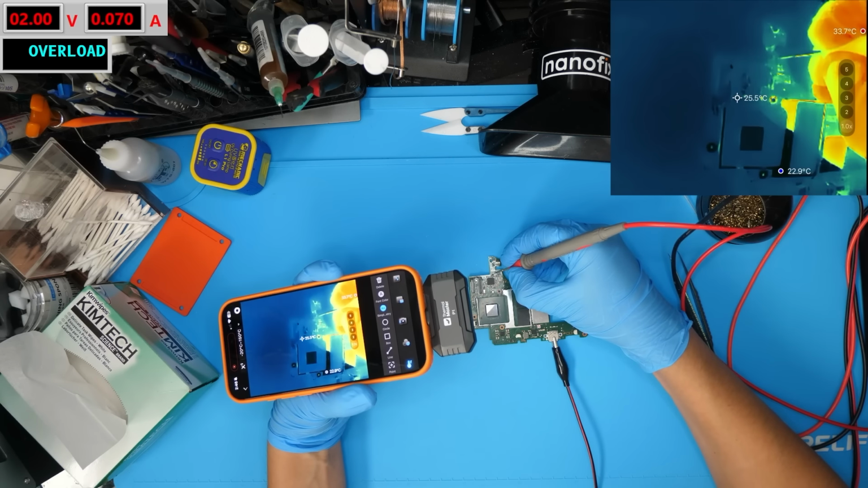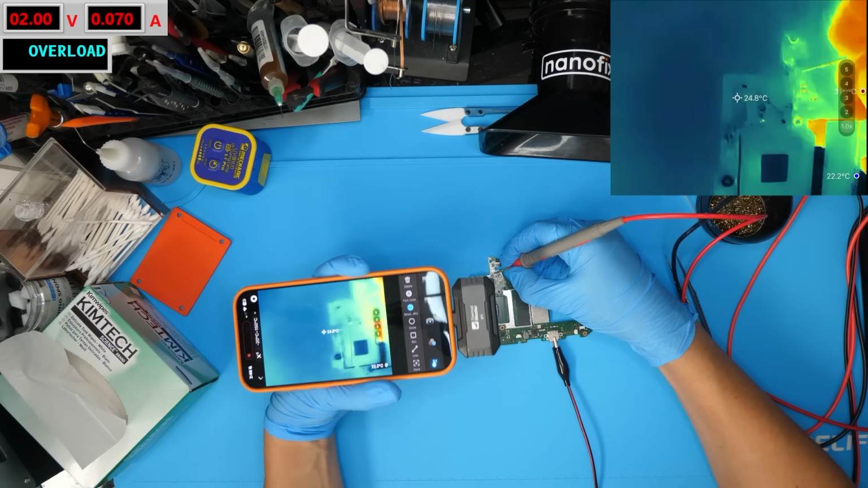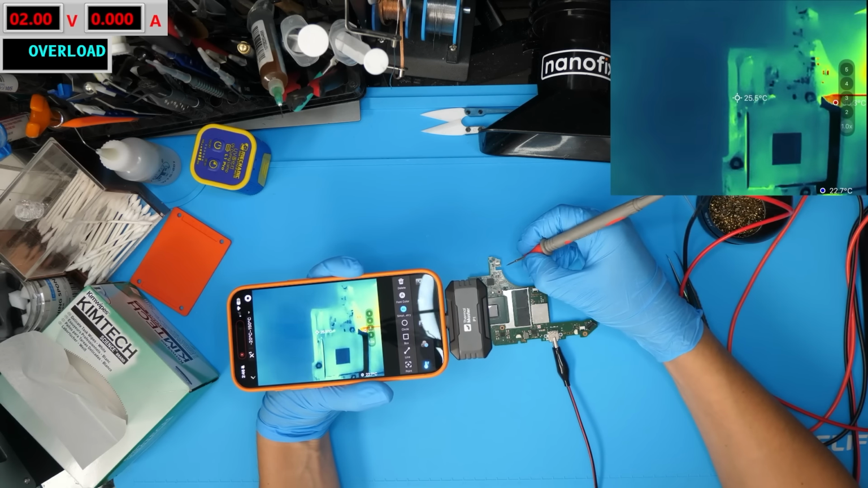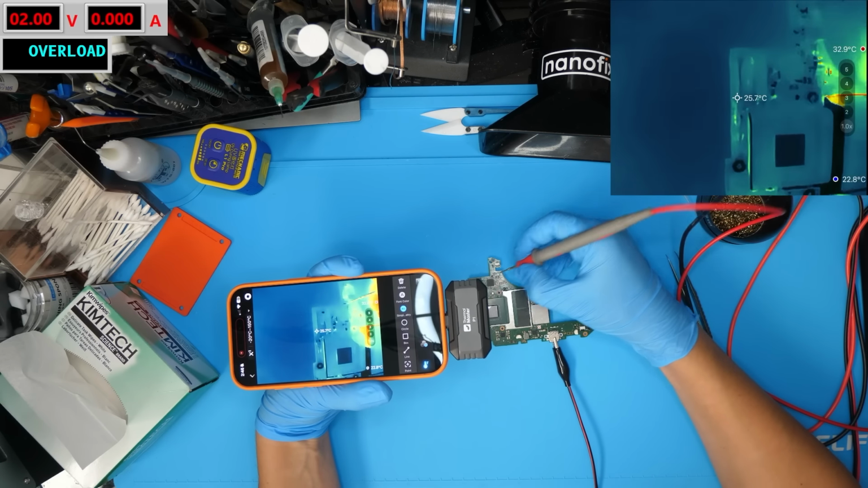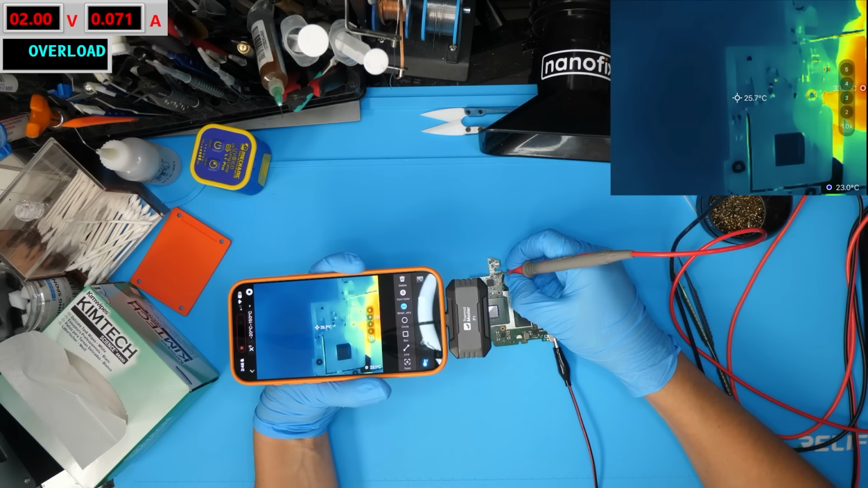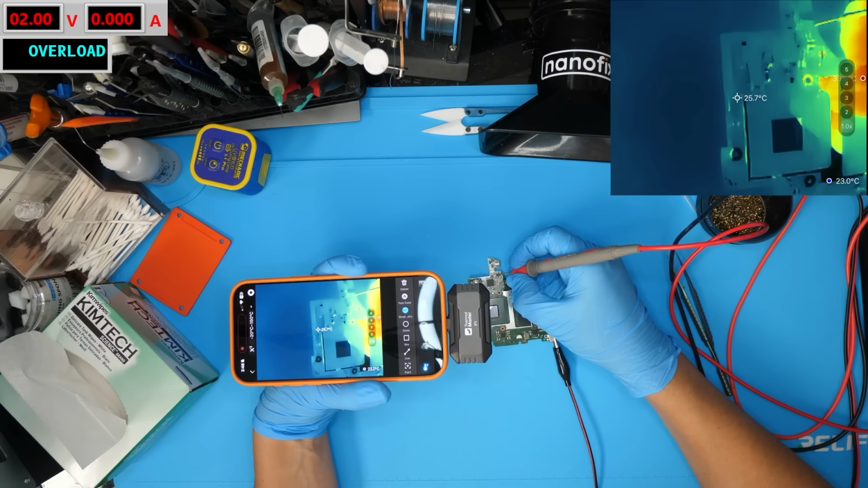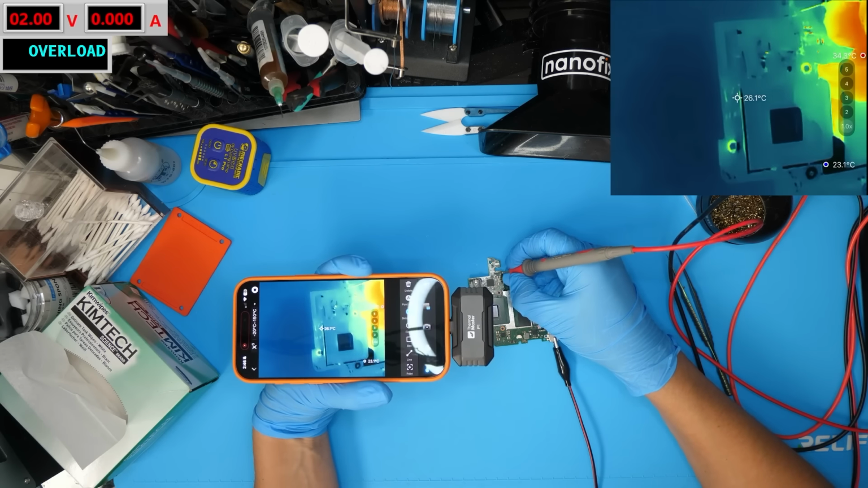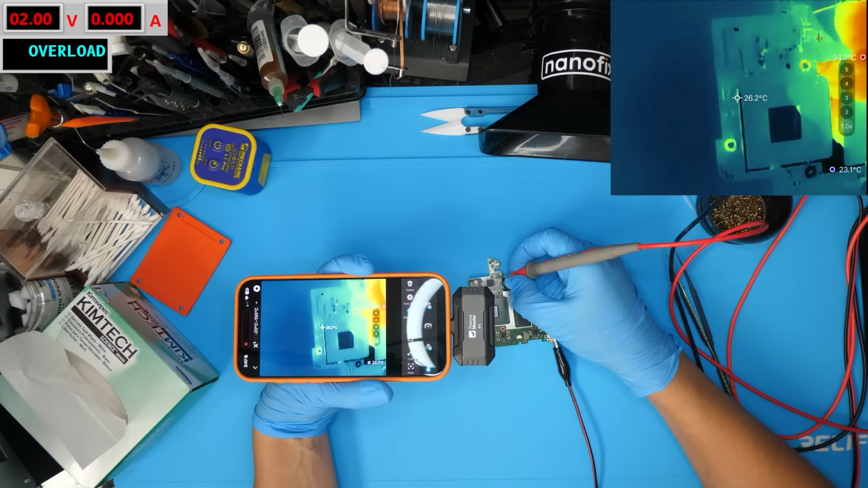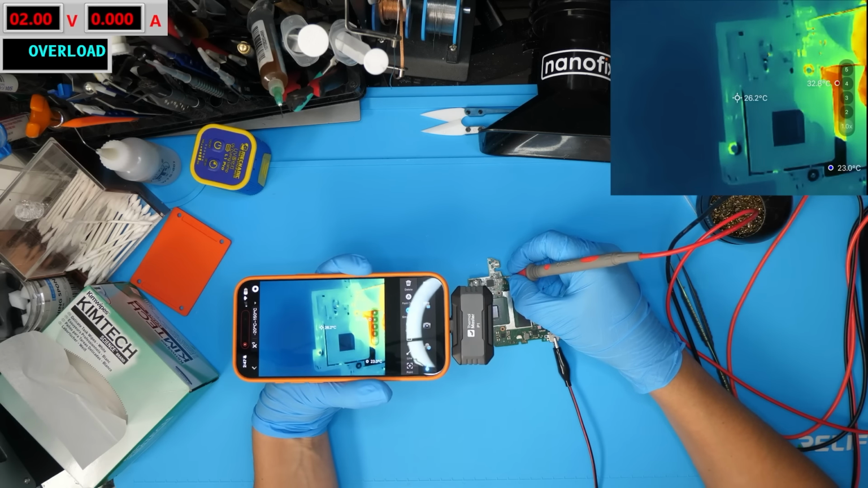So now we're getting 70 milliamps, and let's see if we can see anything that's heating. And actually, I can already see what the problem is. I'm gonna touch the rail right now, and I'm gonna let go right now. And you guys see what the issue is on the thermal camera? Even with 70 milliamps being pulled, I can see the issue. And if you're not used to using a thermal camera, you might not see what's going on here.